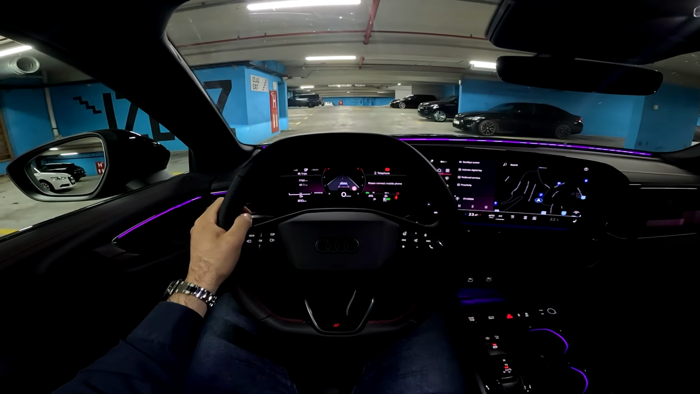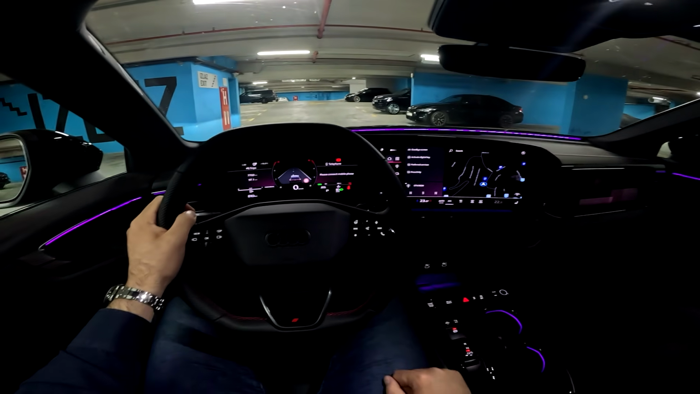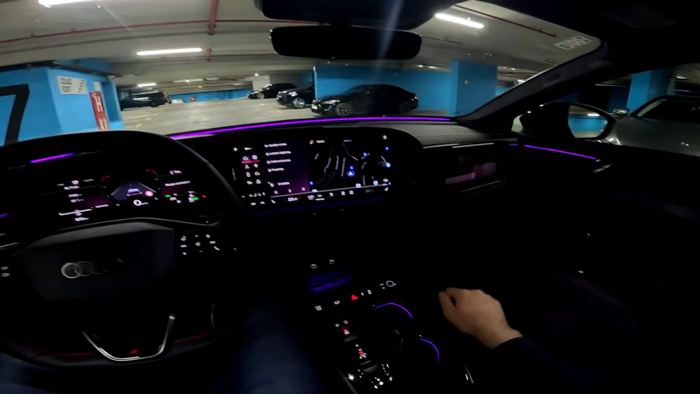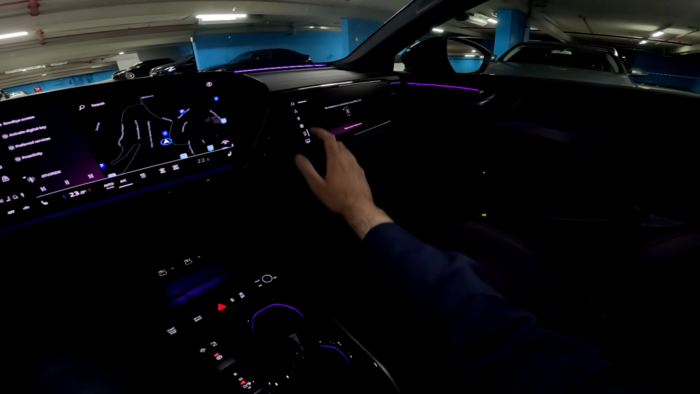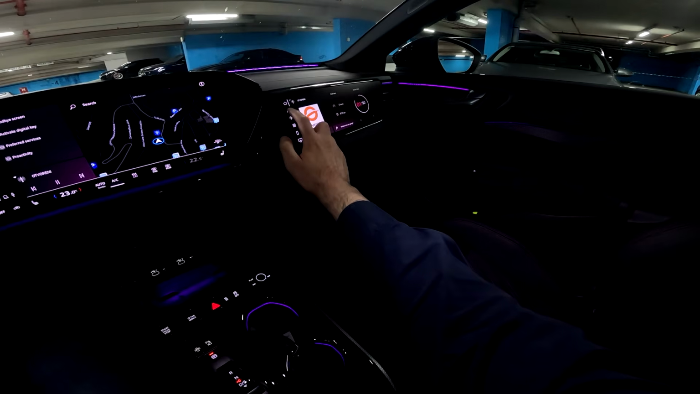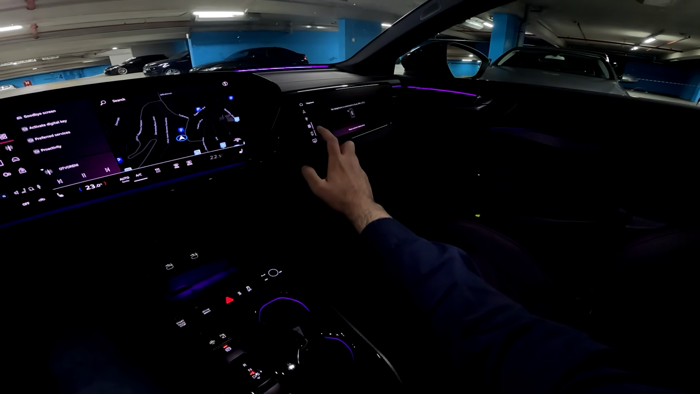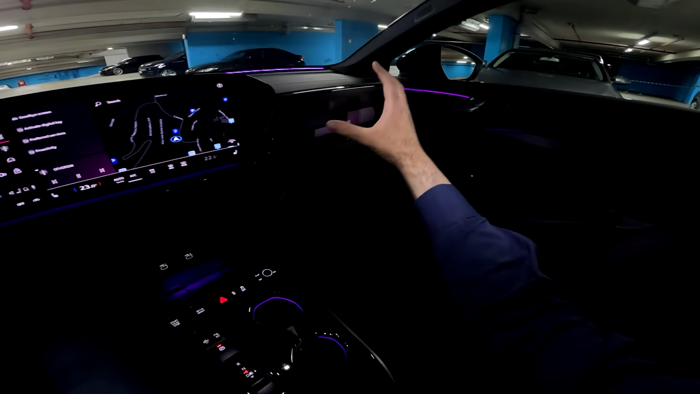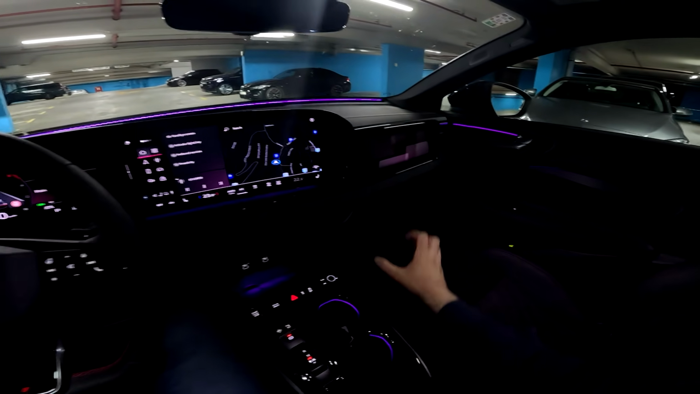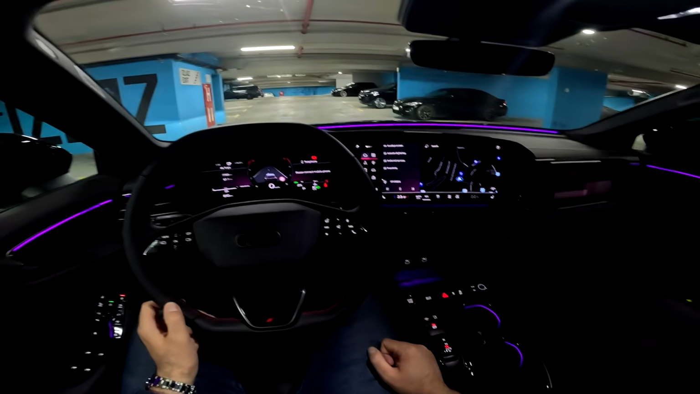So here is your view as a driver. Gorgeous interior. Look at the layout here with the large screens, the beautiful ambient lights. And before we start the drive, I want to show you this passenger's display. So this is the optional 10.9-inch screen. It's very cool if you ask me, and also pretty useful for the passenger. But even like this, you have this standby design. I think it gives this interior even more special feel.